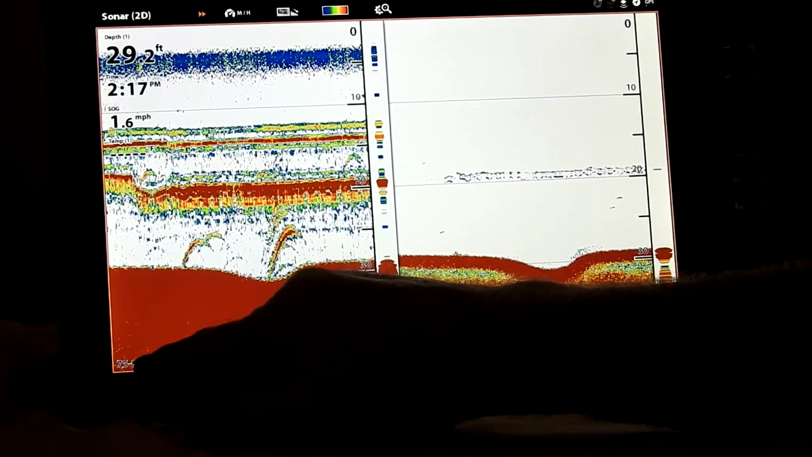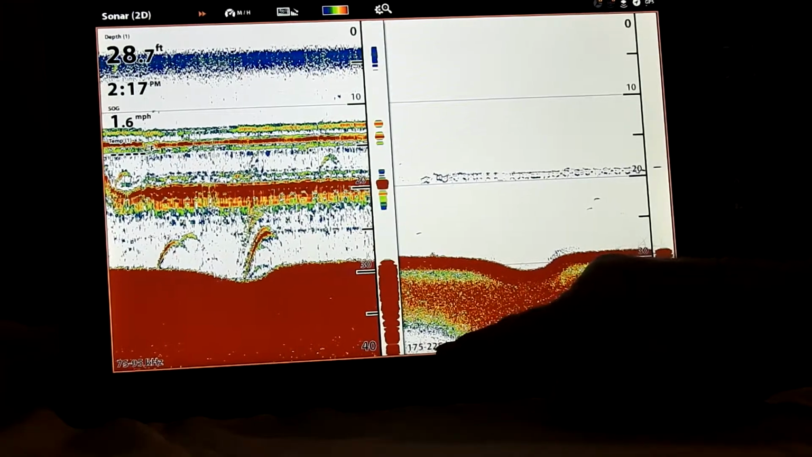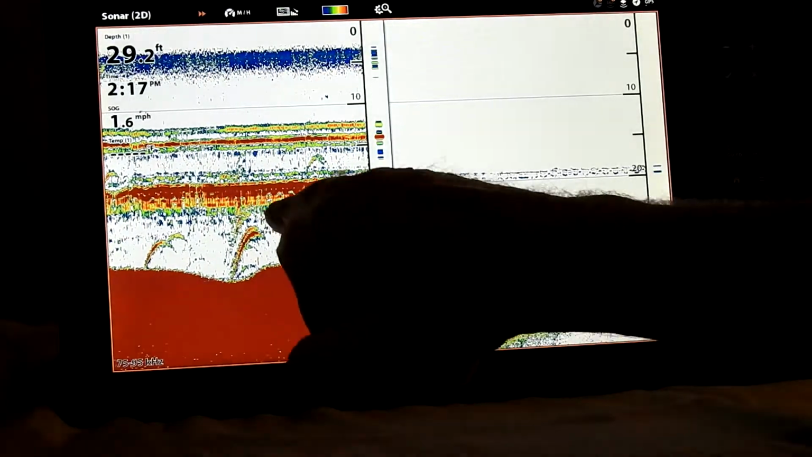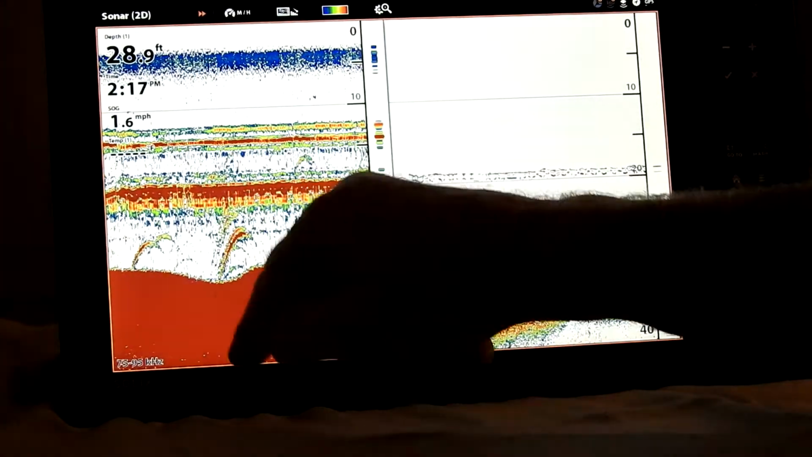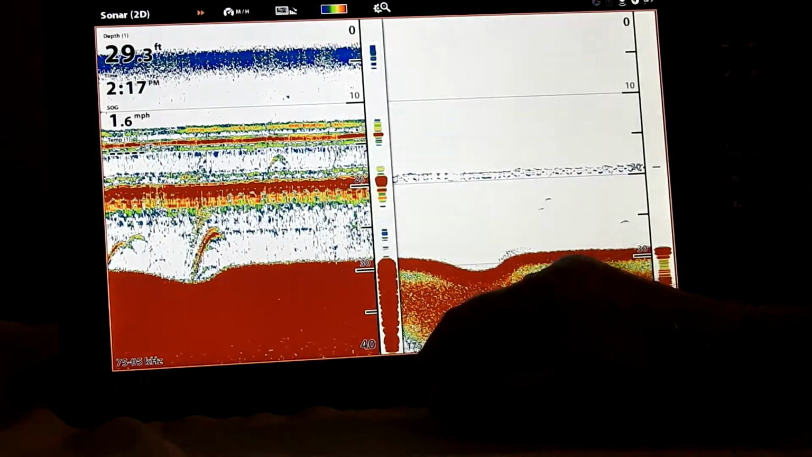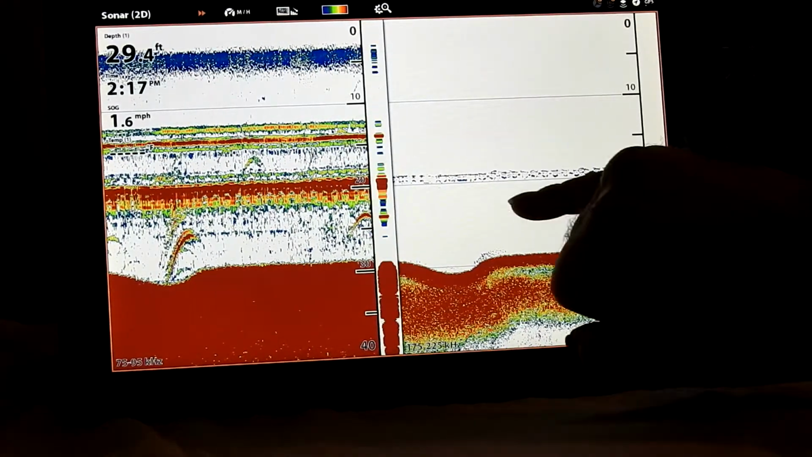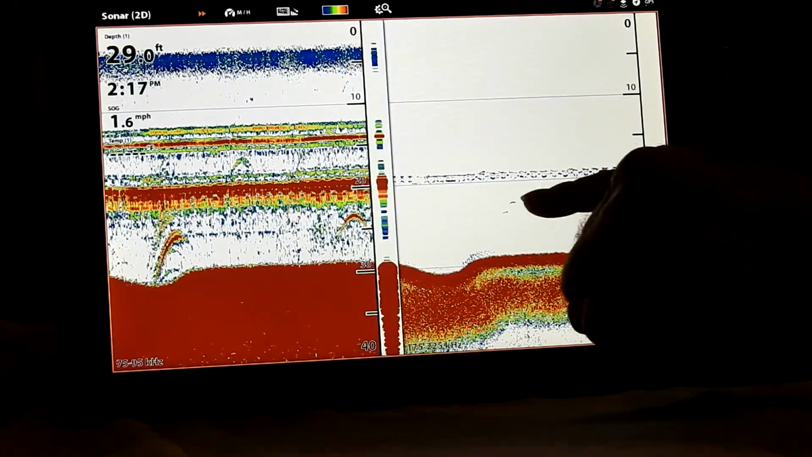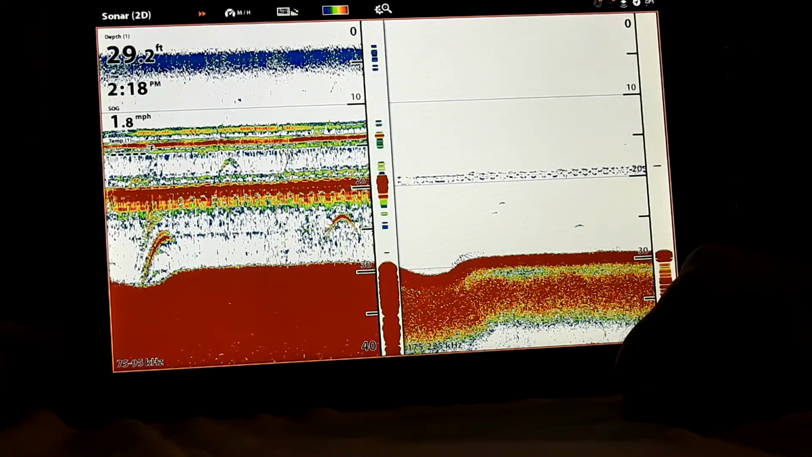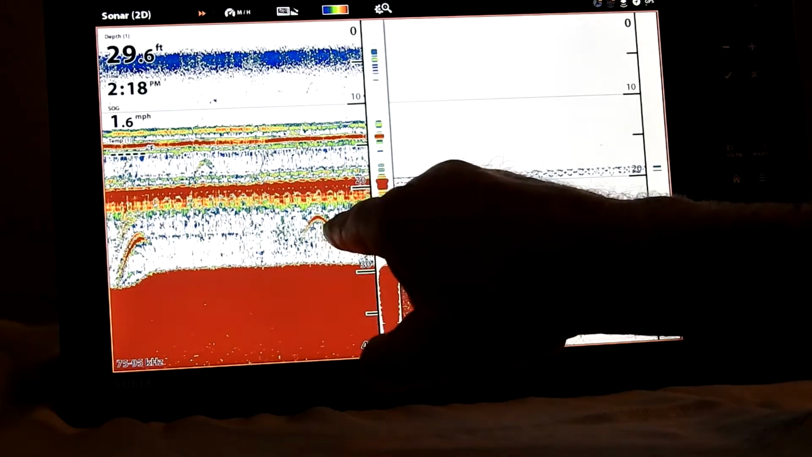our 75/95 on this side. We got our 175/25 on this side. See, most of our fish are over here. On this side, it shows our downrigger balls really good. This is what I like to see. These fish right here, if they're right here, they're right underneath your boat. But these here, they're either on the side, and it shows you a lot better.